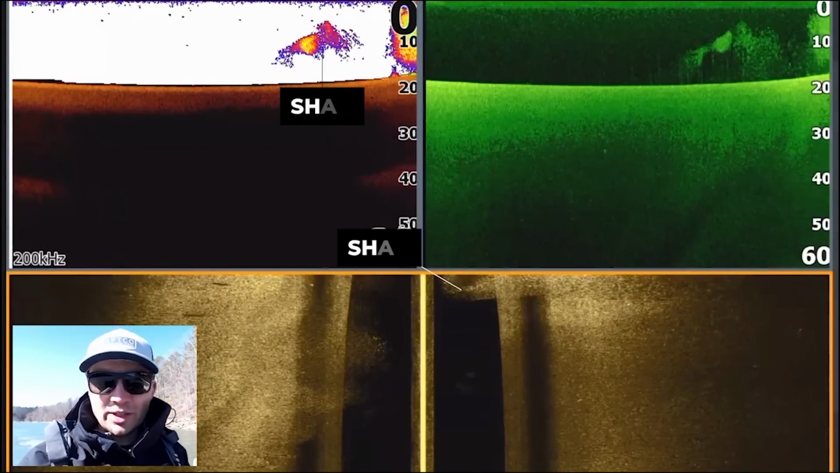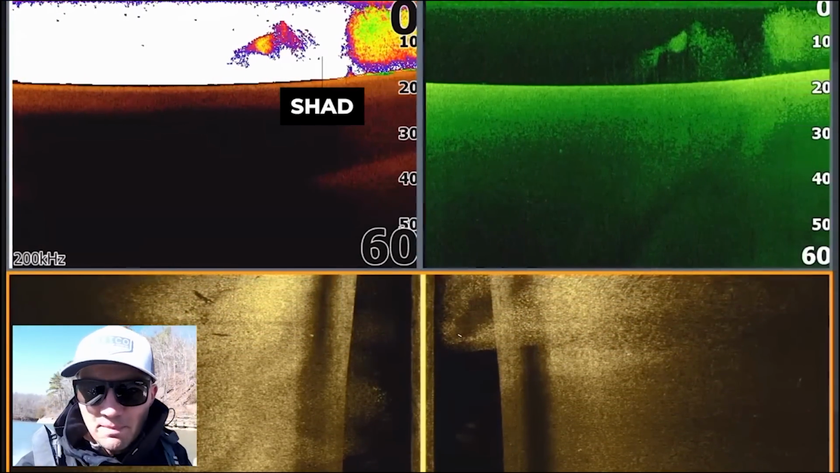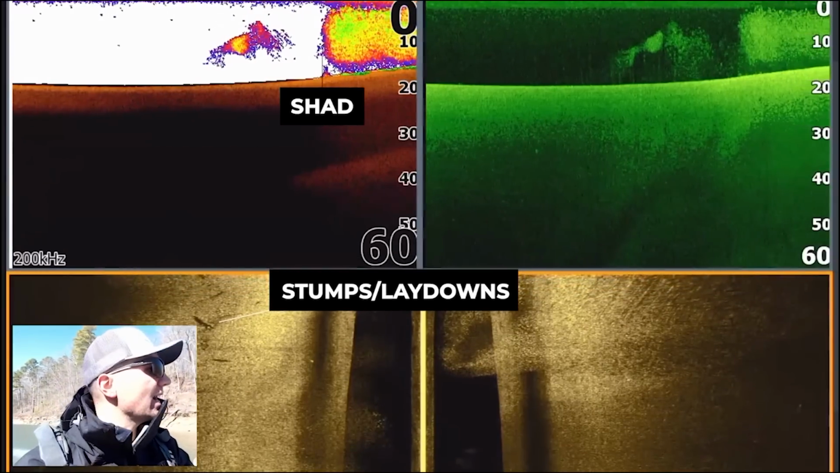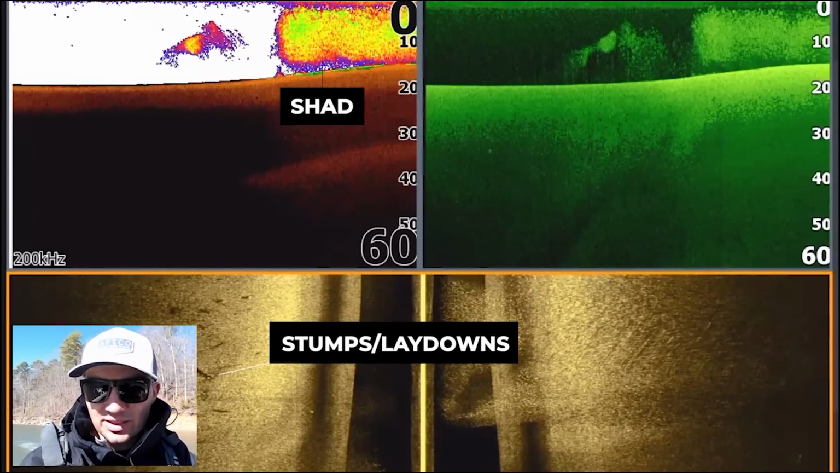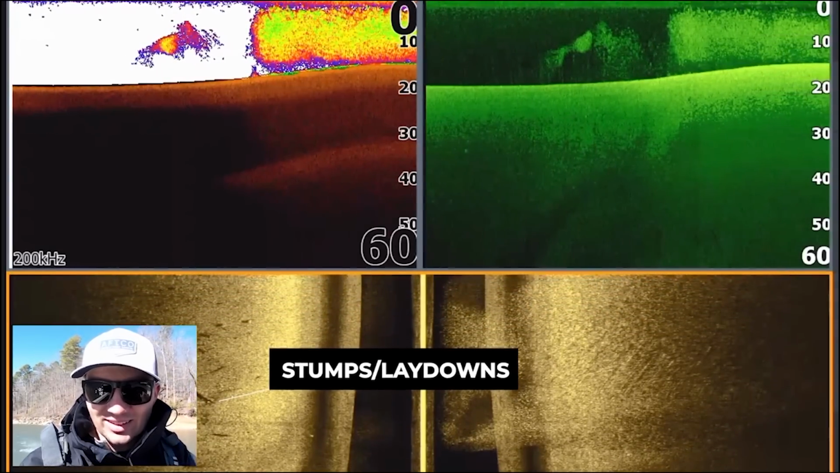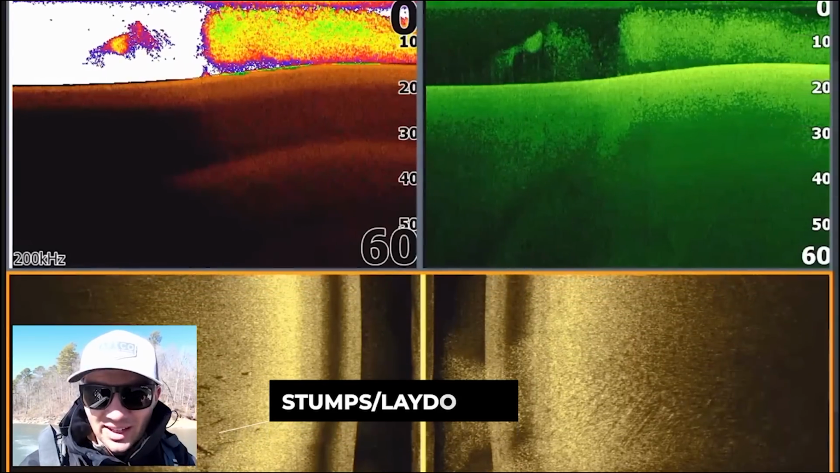Okay, wow, this is why you do not stop graphing too soon, guys. I just came across a massive pile of shad out here in the mouth of one of these creeks. This is crazy. The screen is just all shad. The side scan shows there's a couple of little stumps and stuff down there as well.